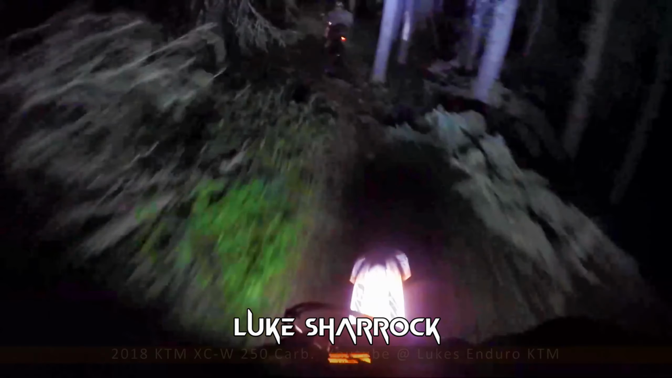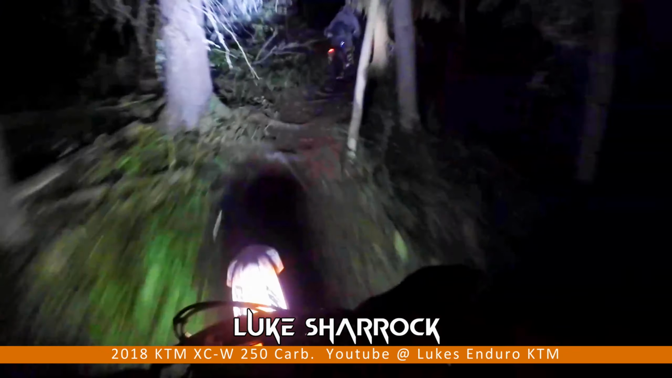We're just making our way back up the last part of this trail here. It does connect relatively close on a connector back to camp. Back on board with Luke as we cruise through some of these S-curves and up a couple of these little hills.